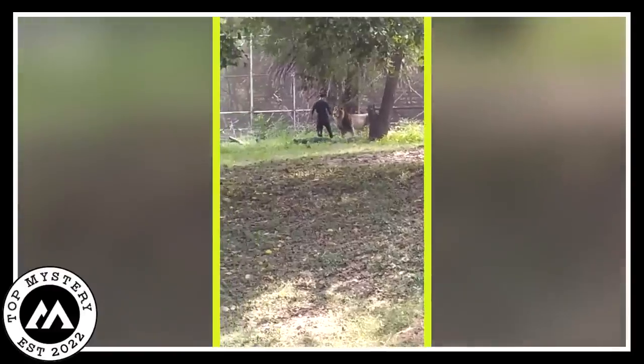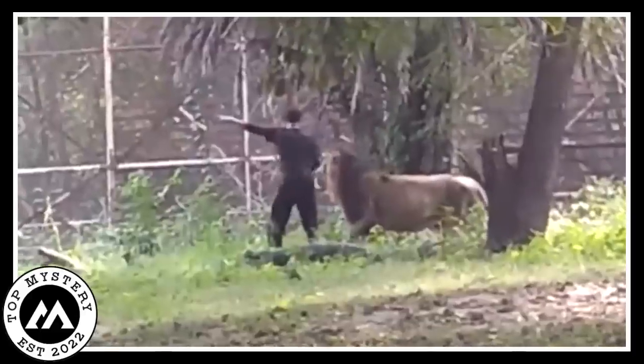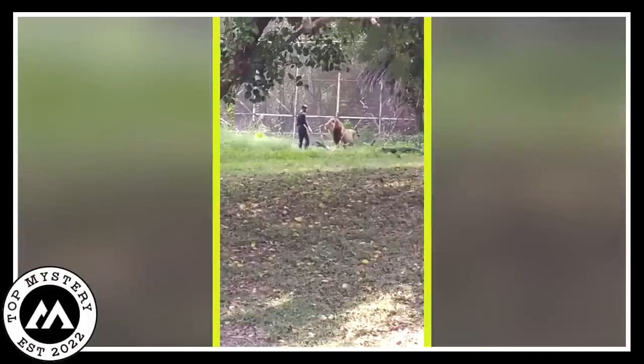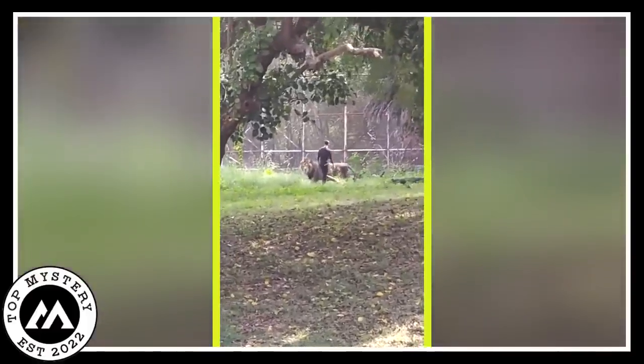As the drunk individual and the curious lion cross paths, the tension builds, creating a captivating scene that prompts a mix of awe and concern. The unexpected turns underscore the importance of respecting wildlife.